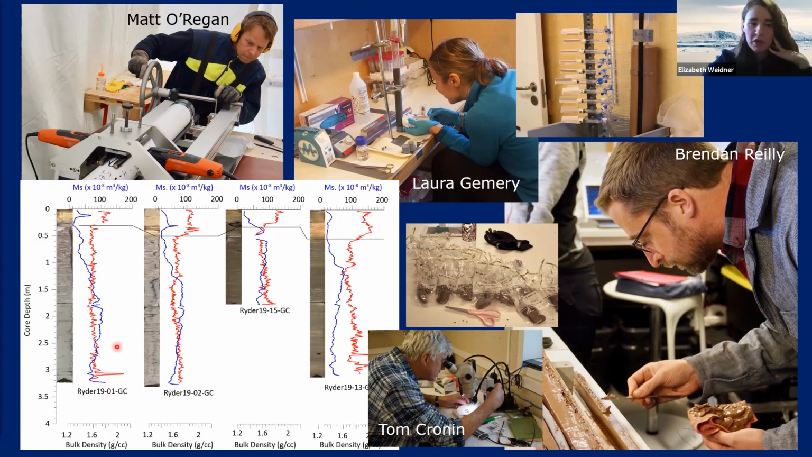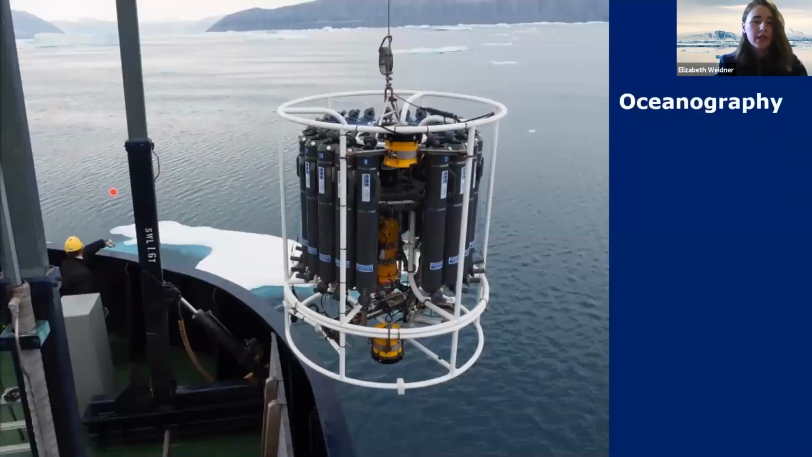And somebody, I'm not sure who, Matt perhaps or Tom, drew this line connecting the cores spatially across the Lincoln Sea and connecting this interface, identifying where this upper level of sediment was deposited. We also collected a ton of oceanography data. This was a major work package.